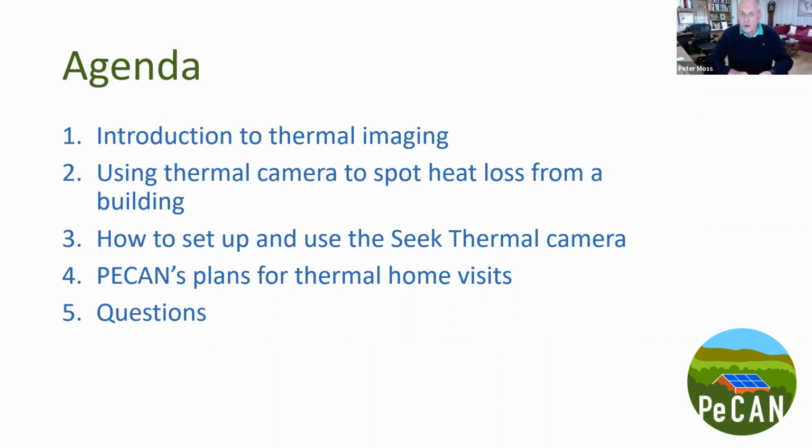And then what we intend to do with the camera over the next 2 or 3 months in terms of actually helping homeowners get, I was going to say thermal surveys, but actually we're slightly nervous about using the term survey because it all sounds very formal. I'm very conscious that we're going to be essentially a group of amateurs with a camera who can help to illuminate where there may be issues, but we want to avoid stepping over that line and pretending that we're professional surveyors, which we clearly are not.